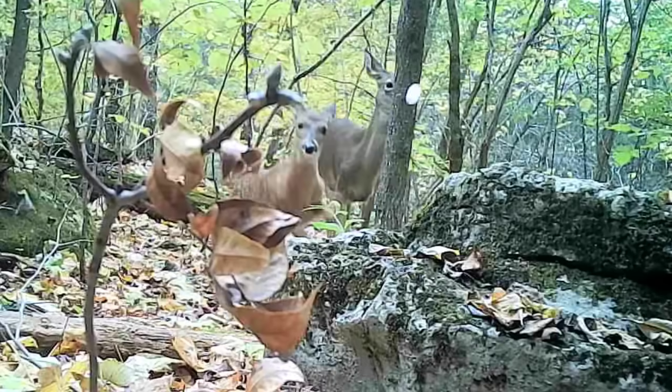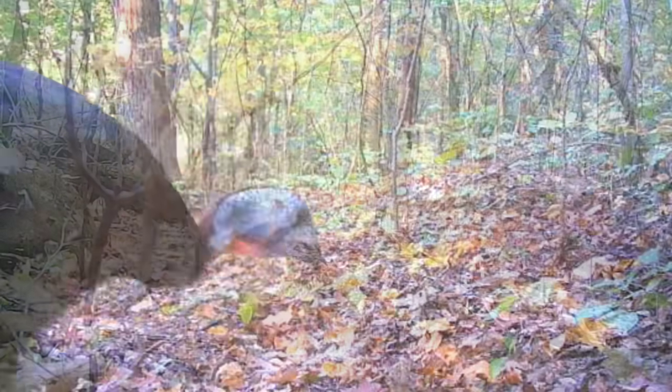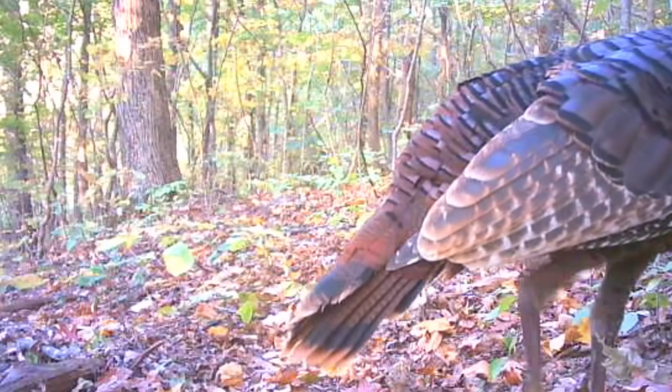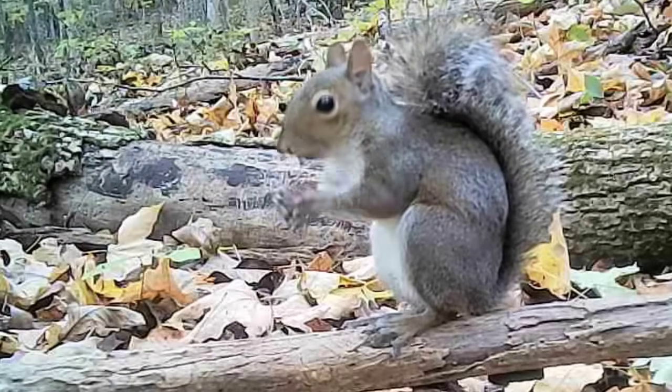Here's a rare capture of a lake fawn caught in a hailstorm. And the turkeys, they're moving around awful well after this rain. And all the little animals are working for winter.